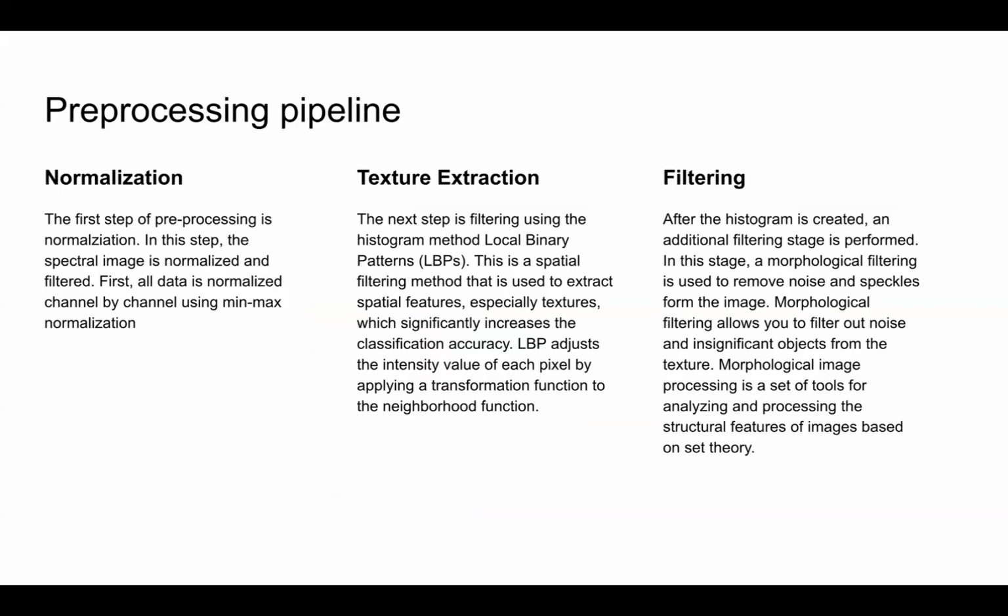Preprocessing pipeline is somewhat neglected by other studies that use similar approaches, but in this case, since we need to adhere to real-time limitations, we have looked into building a robust preprocessing pipeline that would aid us with feature extraction partially and allow us to use simpler neural network architecture. The preprocessing pipeline consists of three steps.